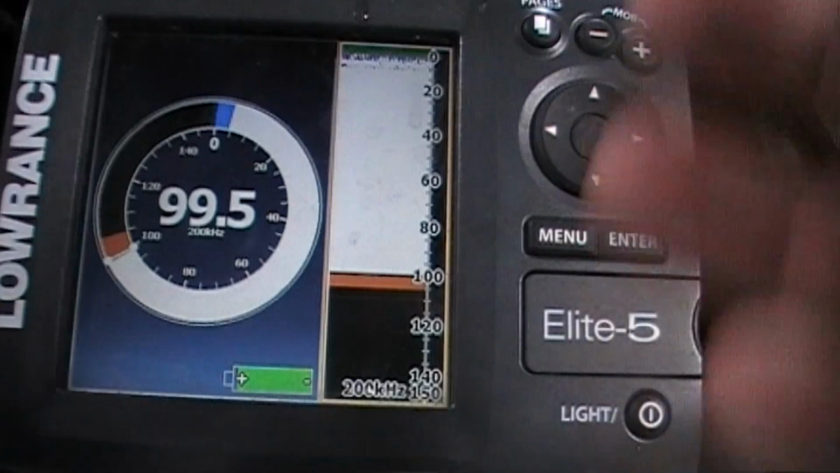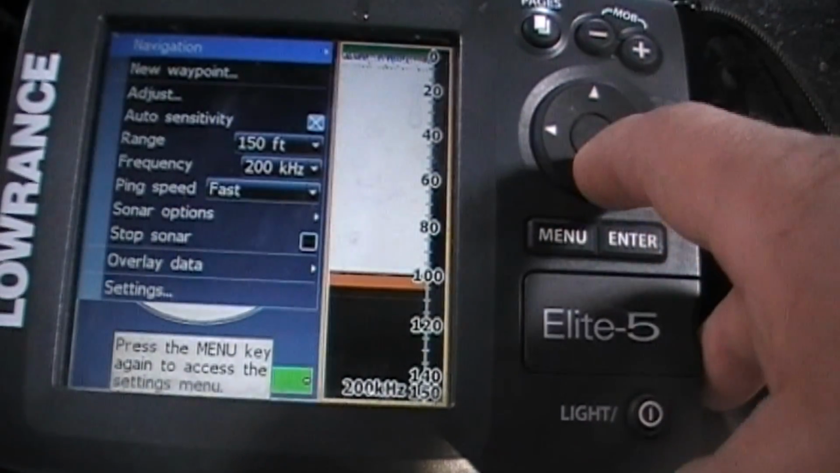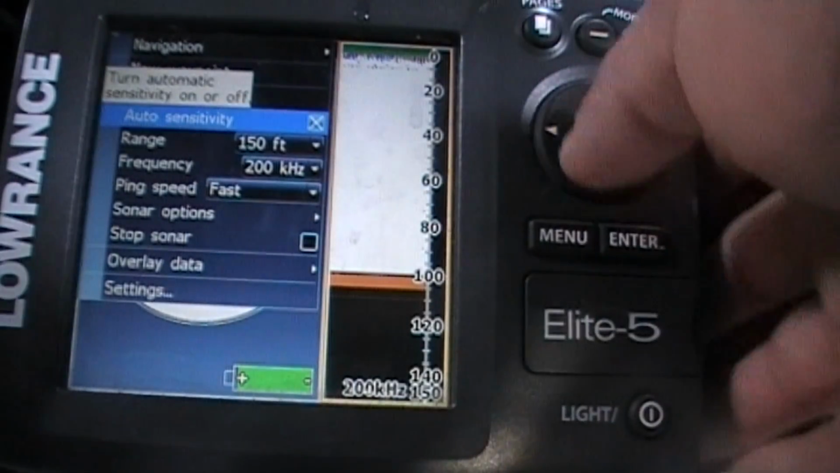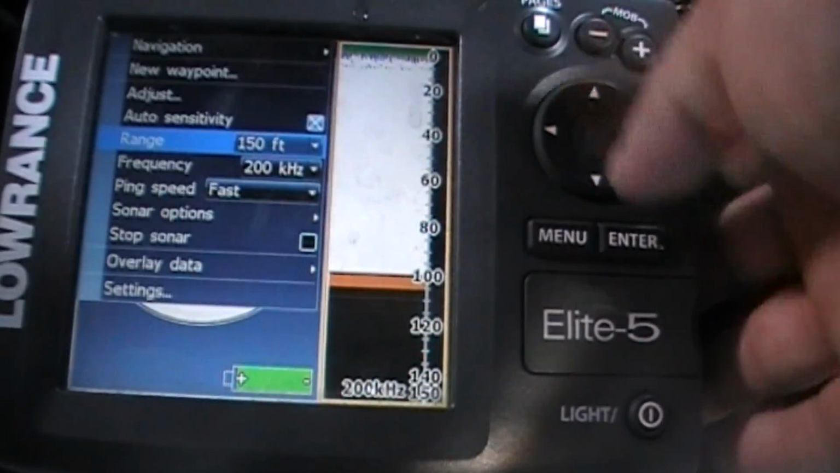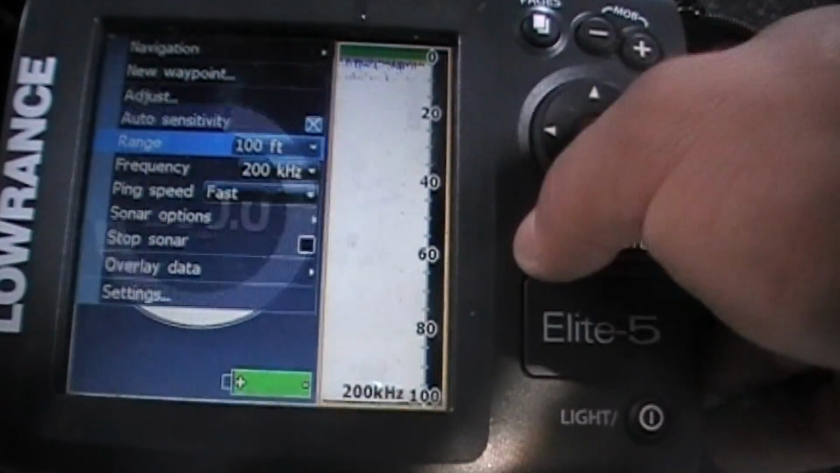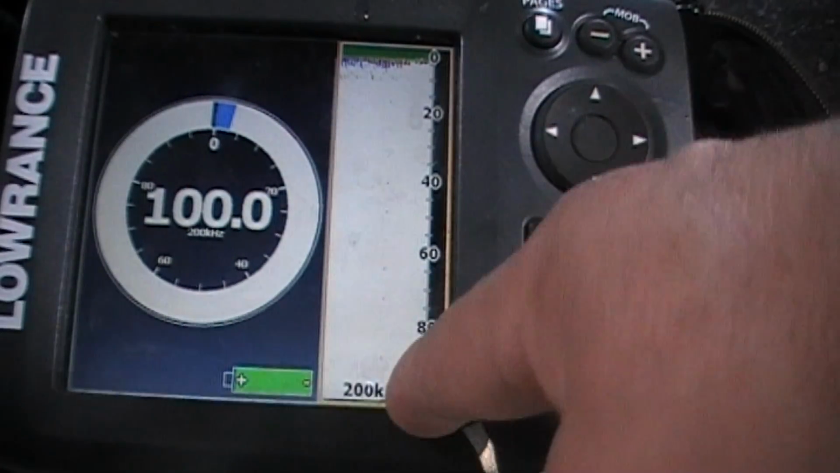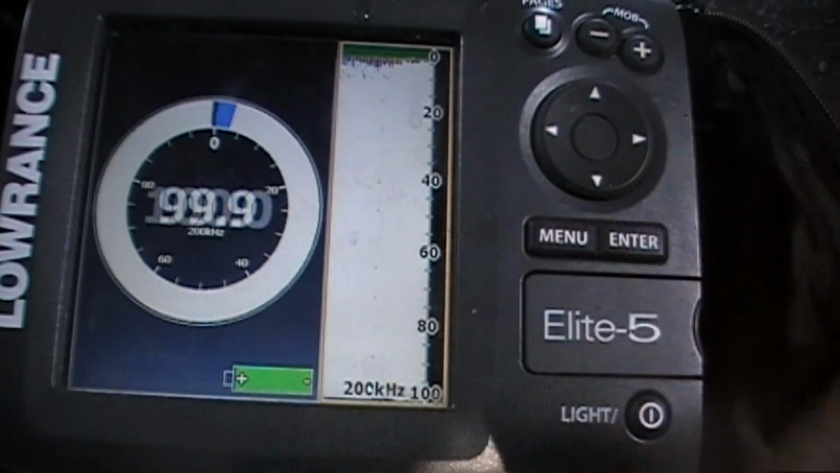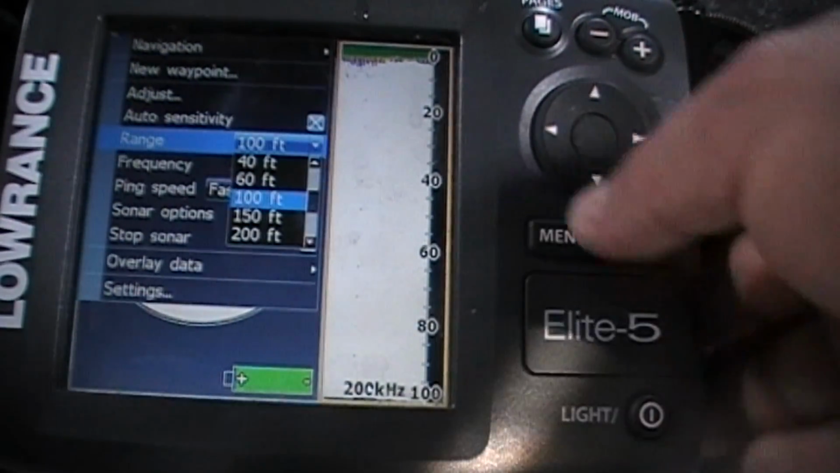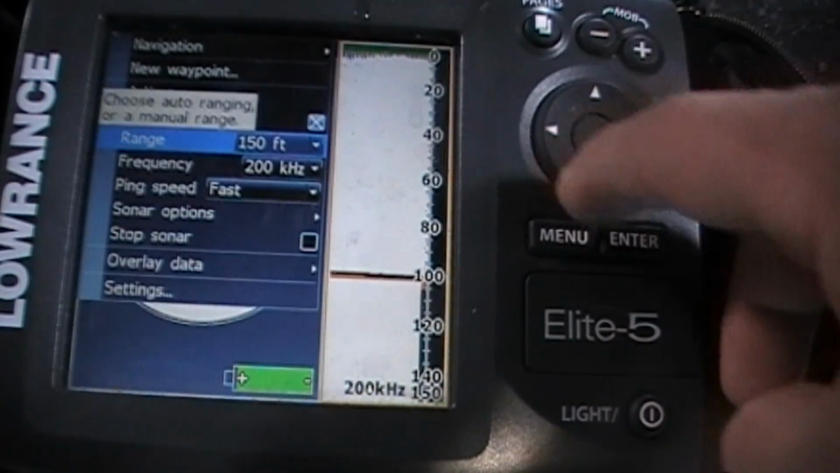Okay, so I'm in 100 feet of water. These are my settings. I'll go to my menu. As you can see, I've got the auto sensitivity on. Range at 150, just because if you're at 100, that's your bottom there. It's real sketchy, and down here you can't see what's on bottom, so you might as well just go to 150. Then you're up on the screen a little bit, but that's fine.